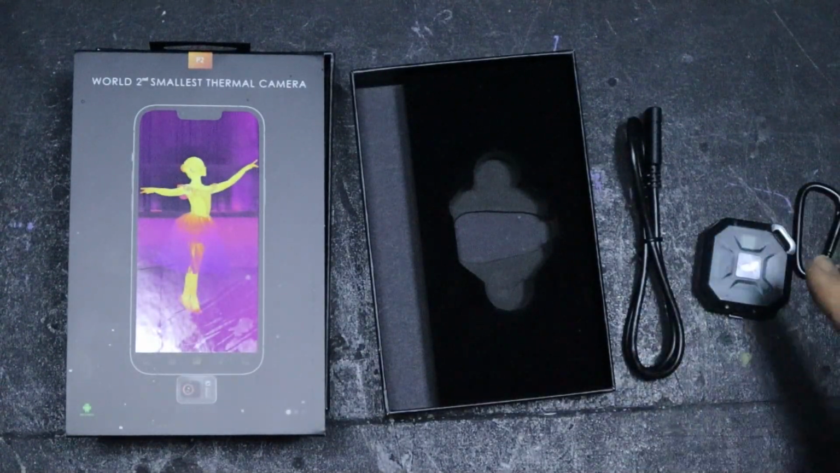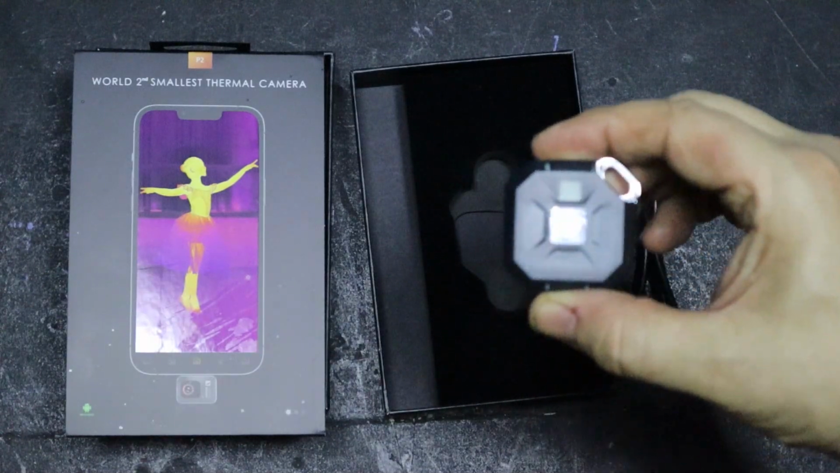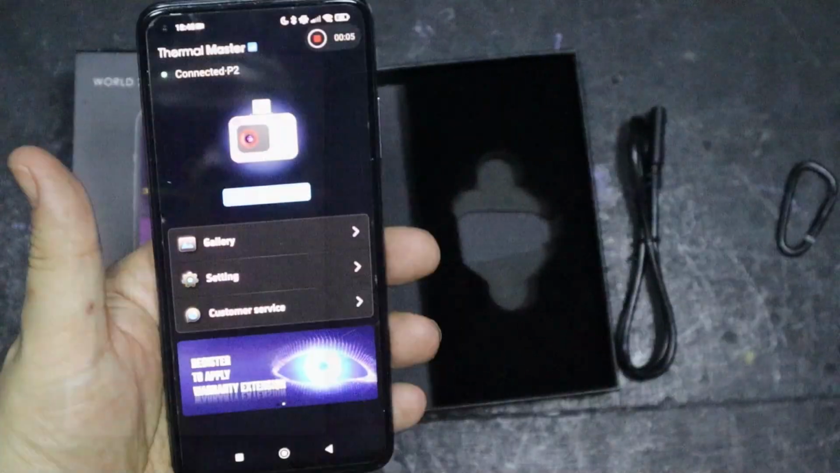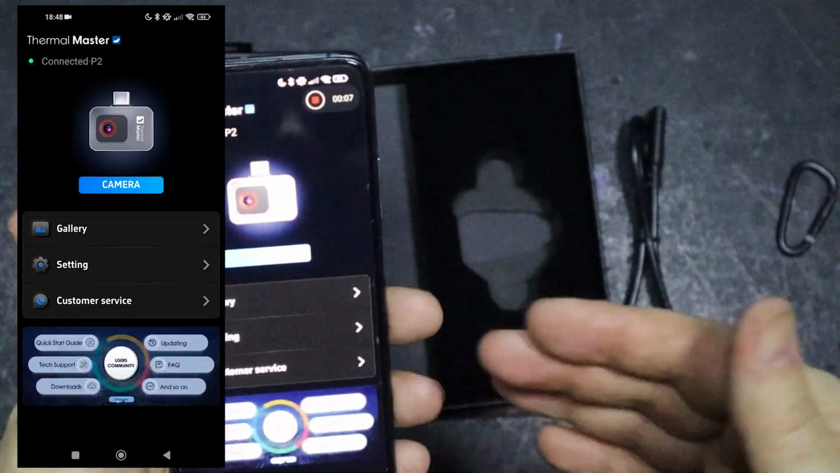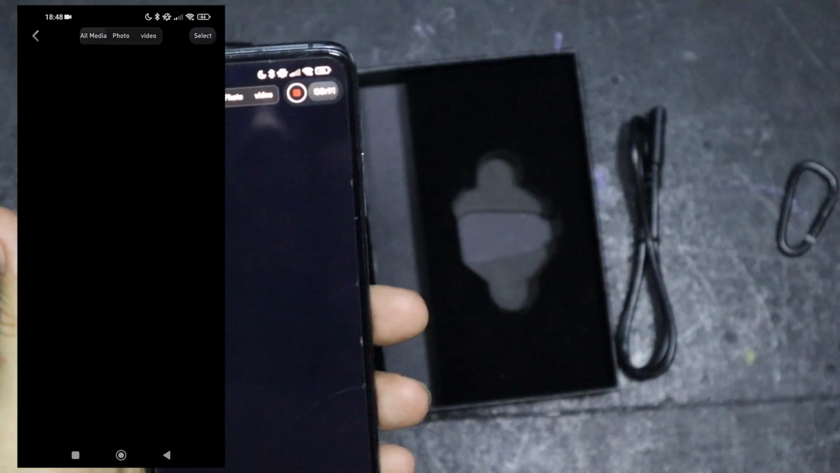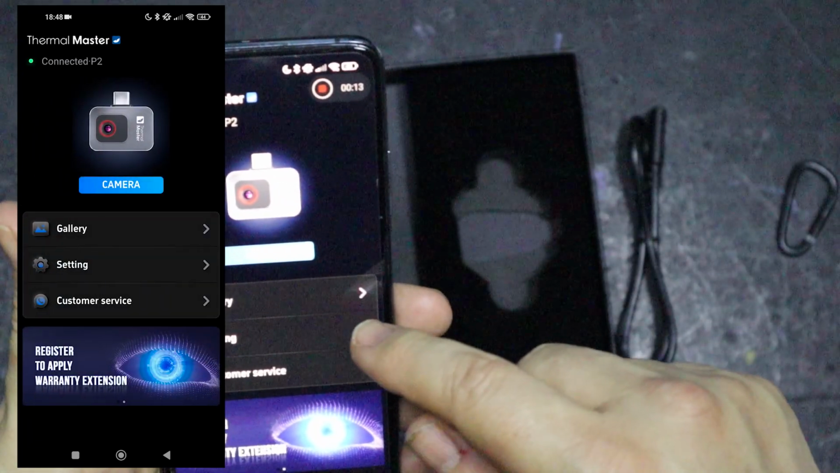I just think the fact that this is so small, you can clip that onto your belt or whatever and have that with you. I just think it's absolutely incredible. But let's check out the app. Okay, so we're now in the app, and I haven't had to look at the instructions at all. We've got the gallery and all the stuff I would have taken photos of.